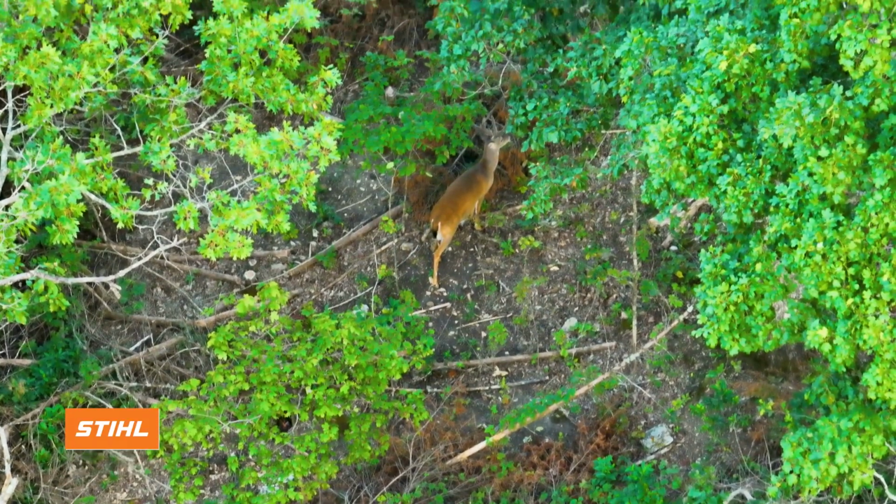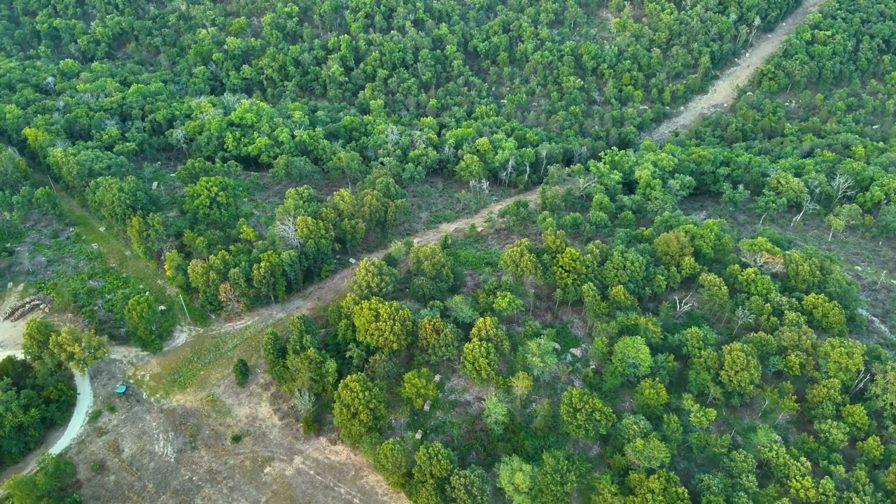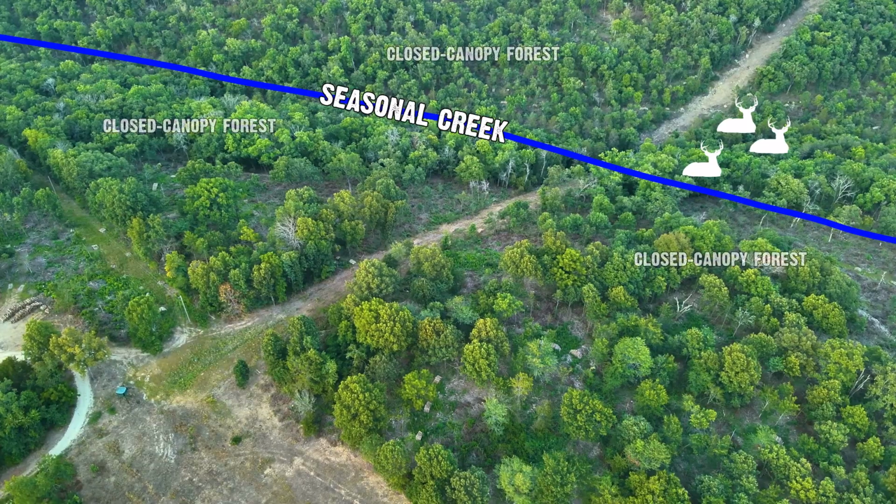And native browse obviously is a great factor here. These deer look good, and we're really dry right now here. These bucks, this bachelor group was down in a valley, a pretty steep valley, with a little narrow creek that flows a good bit of the year, nice and cool down in there. Closed canopy forest.